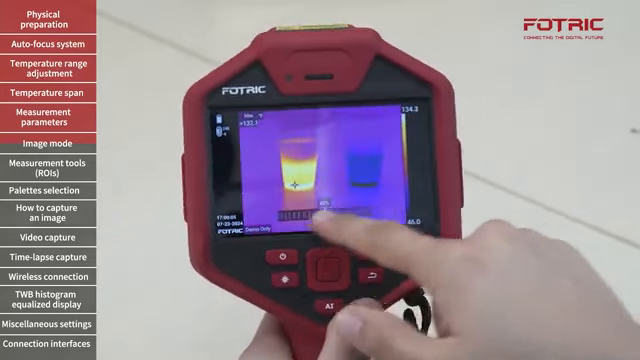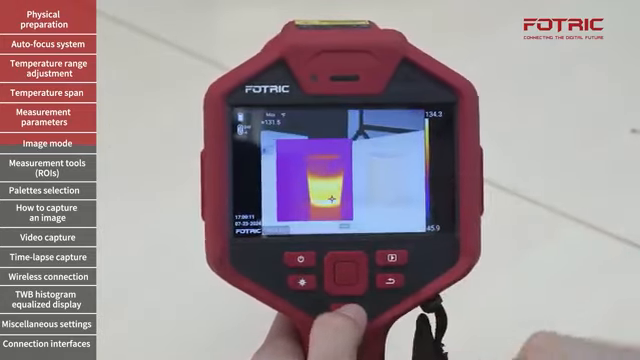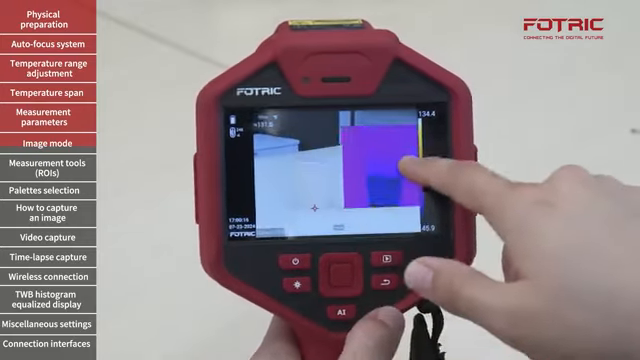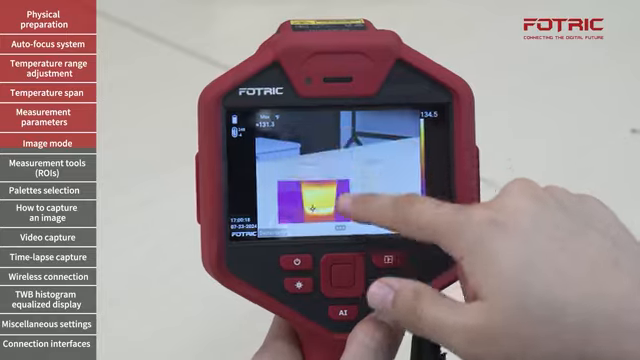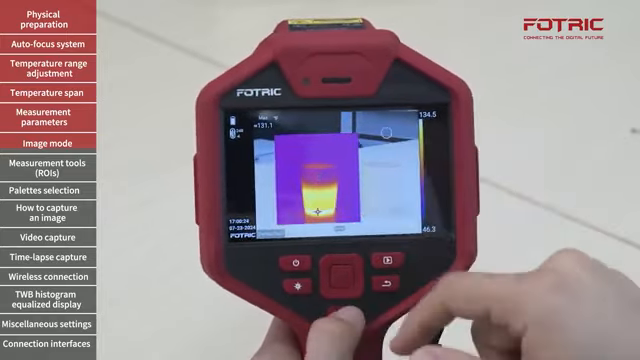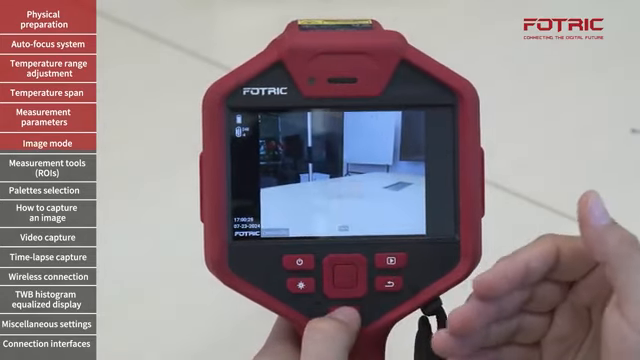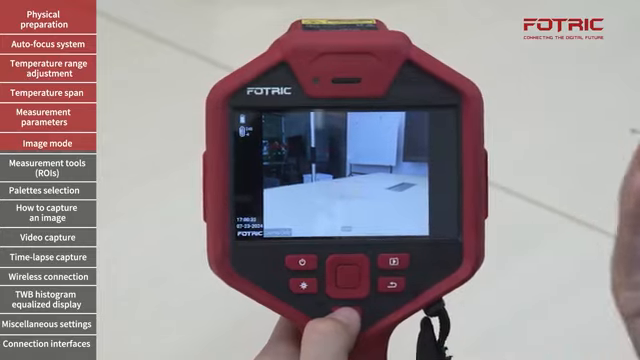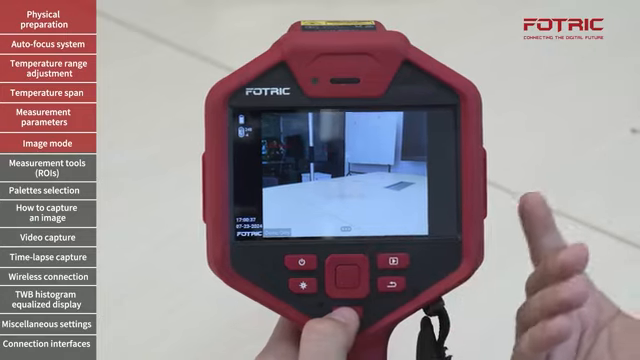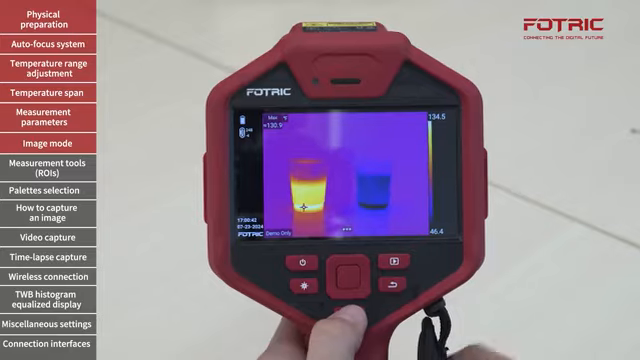For blending mode, I can adjust the level of transparency that I want between those two images. I can also have picture in picture. For picture in picture, I can tap in the setter, reposition those, relocate them. I can also adjust the size and shape of it. And lastly, I can go to full digital mode with the 13 megapixels of the camera. I can add additional details, sharp images, not only of the specific components, but also of the surrounding area, which will help locate and understand what's going on around the given components.